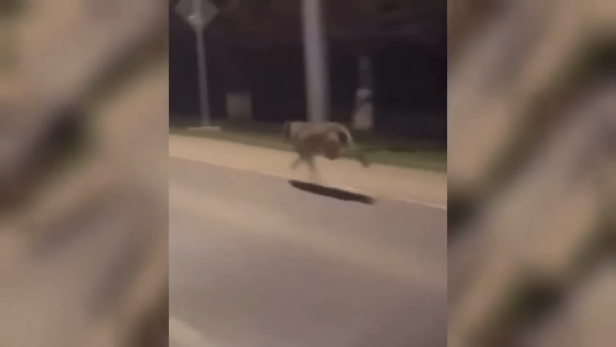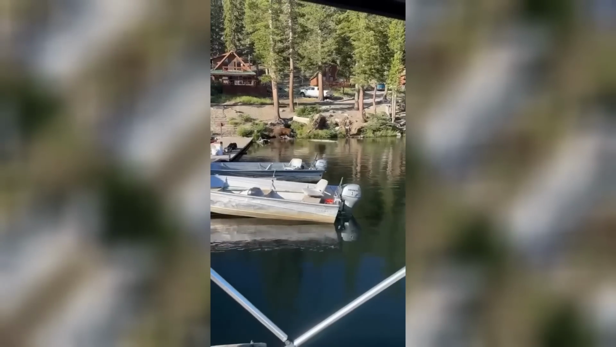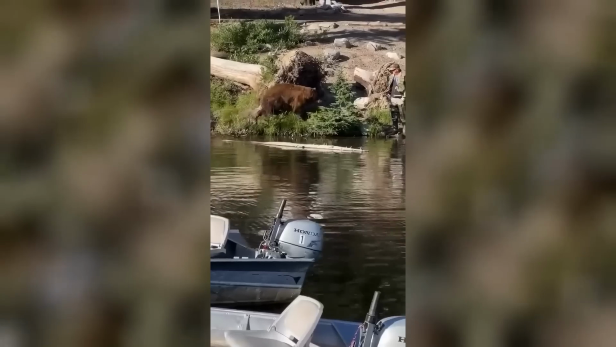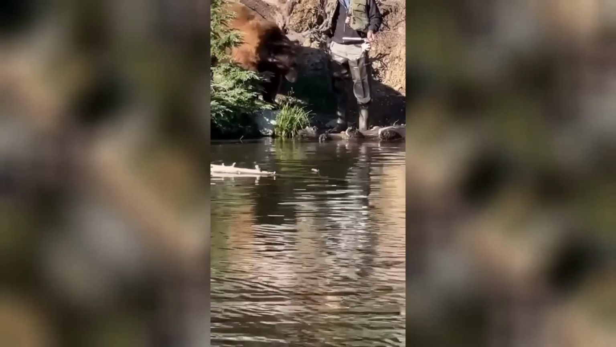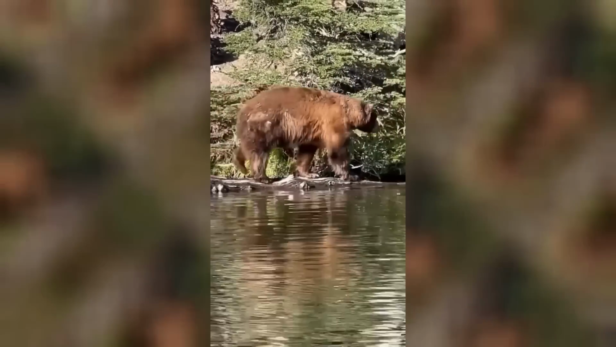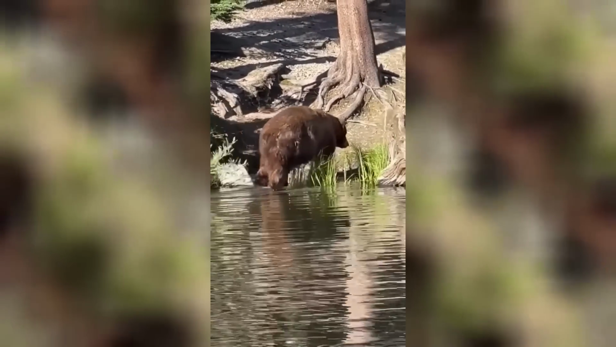A big, old, strong wolf running down the road. I thought he was going to pet him.